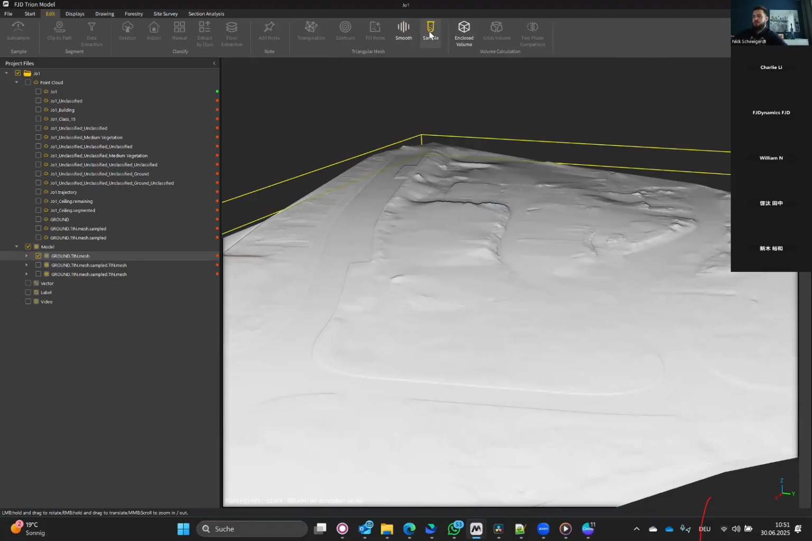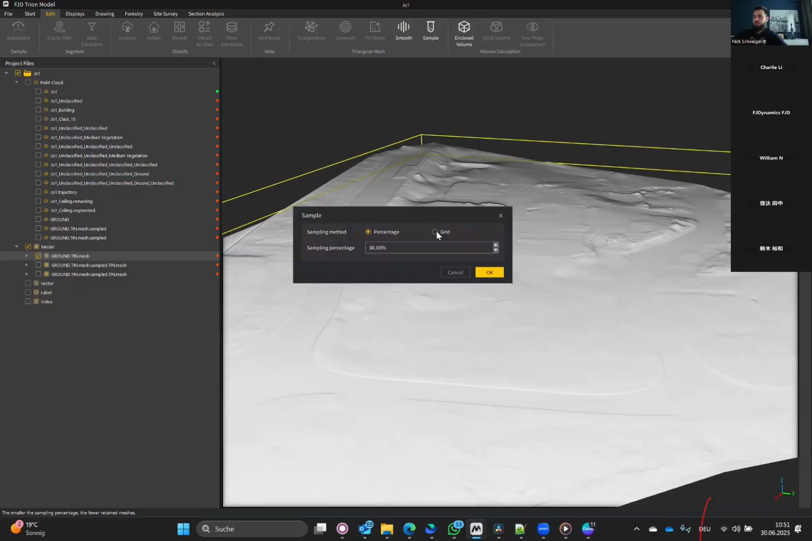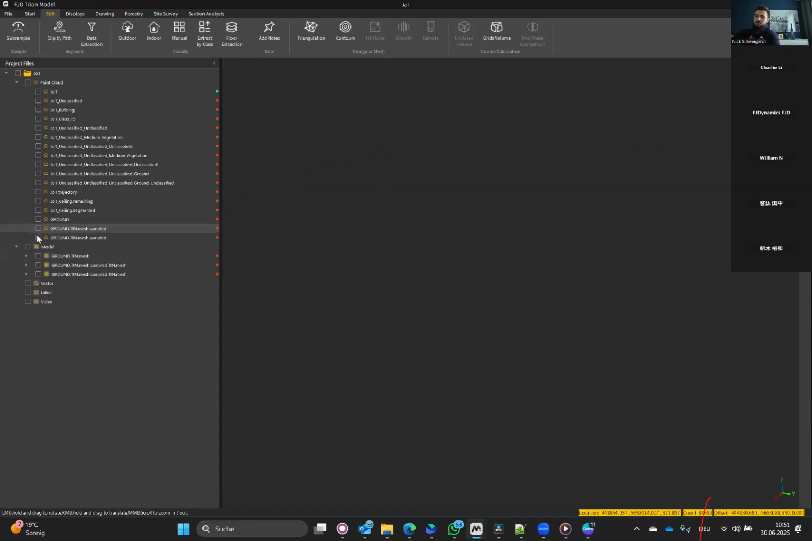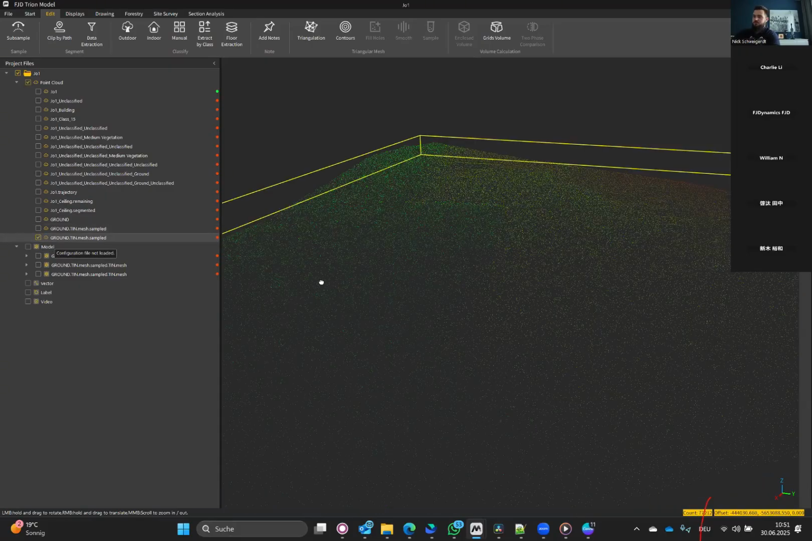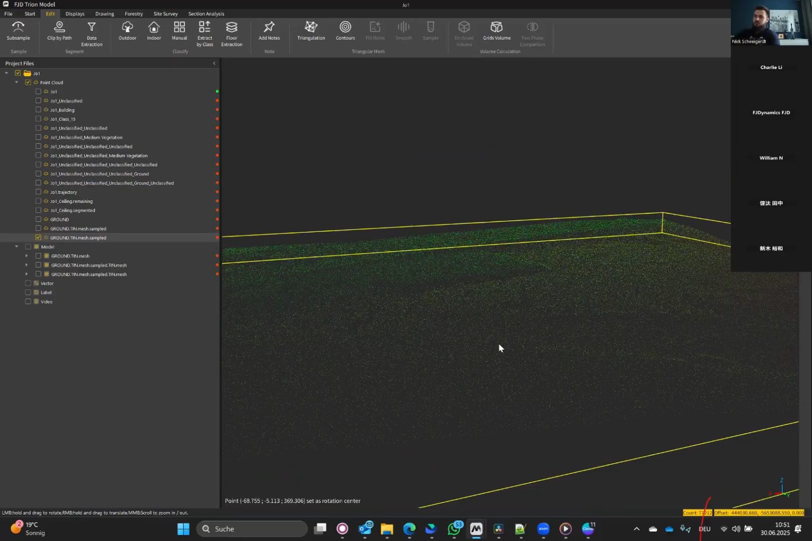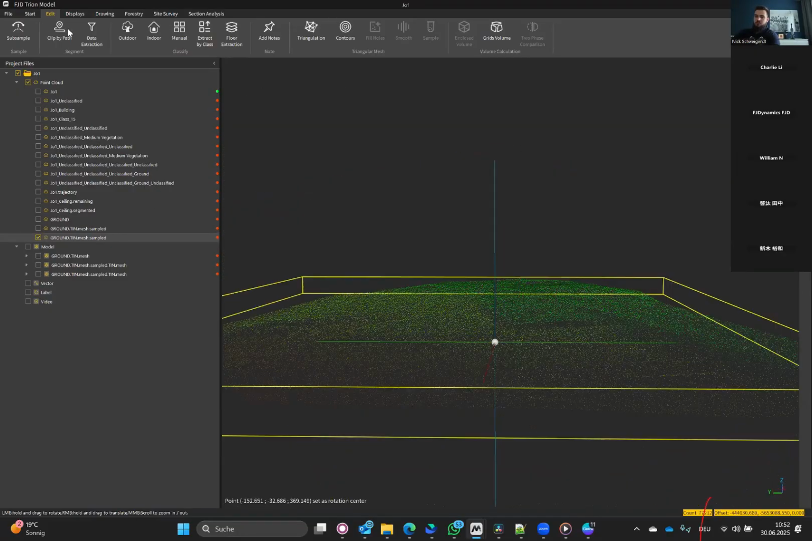I smoothed it, and then I sampled by grid. So I tell the software to create another point cloud on top of this surface with a grid of 0.3, so approximately 30 centimeters between points. Then I hit OK. And then I'll get this point cloud here. So it's a much lower dense, not so dense point cloud, but still accurate.